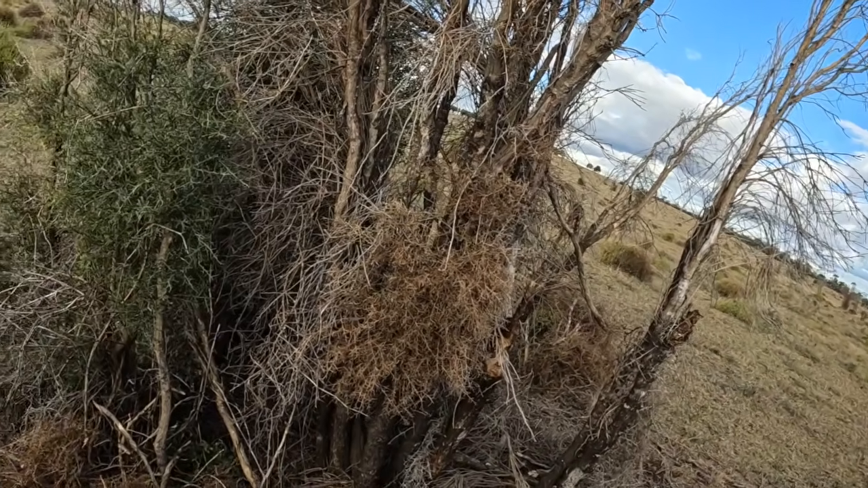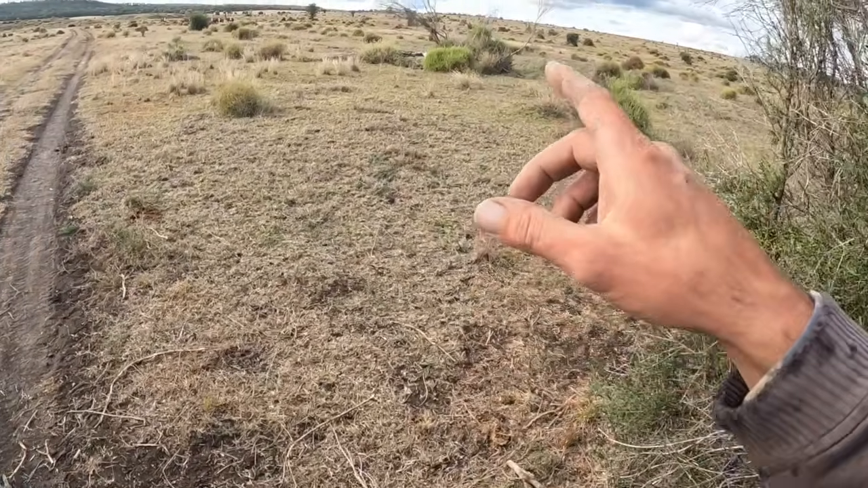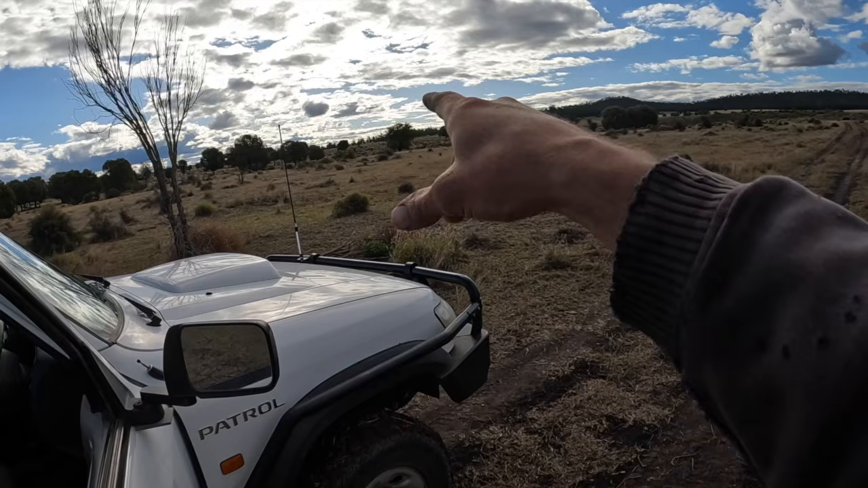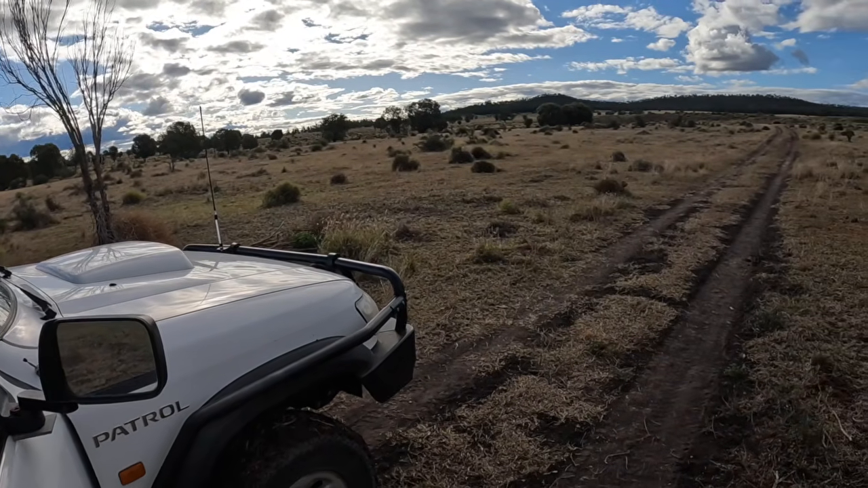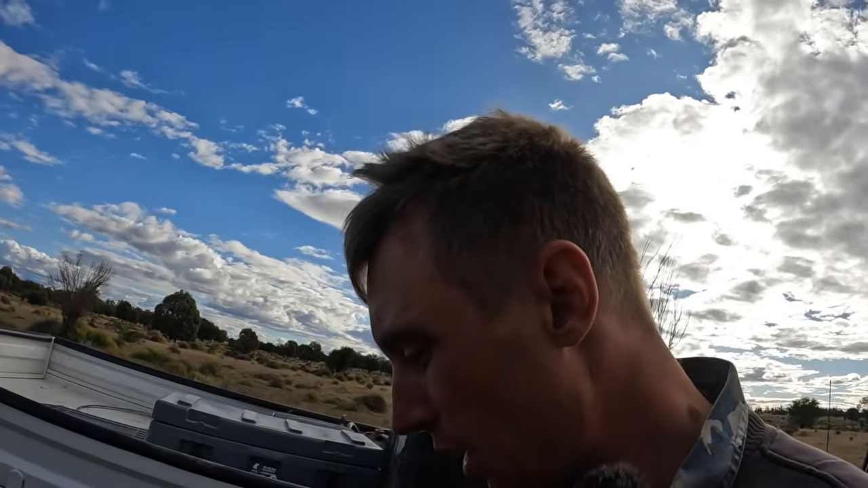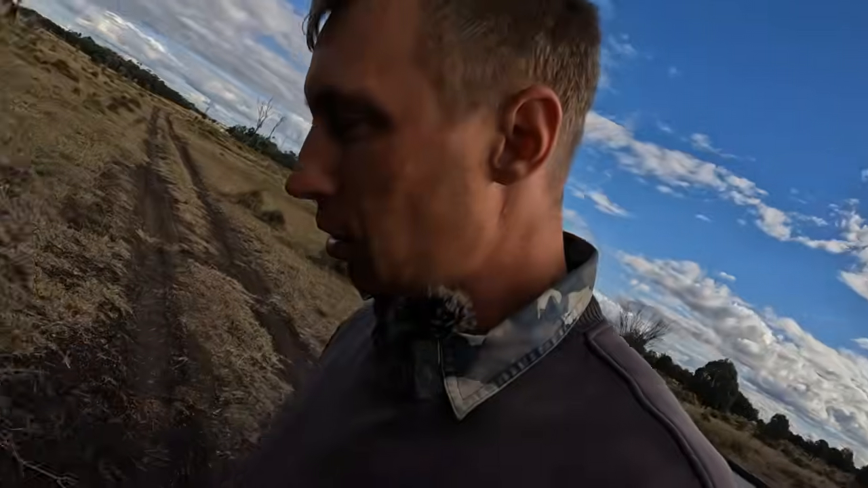Anyway, I got a dead cow up there, I dragged up there the other day, and there's another one over this way. Died, so we've got some cameras set up there, and we'll just have to do a bit of surveillance and see what's in the area. But I'll just pull these ones up.